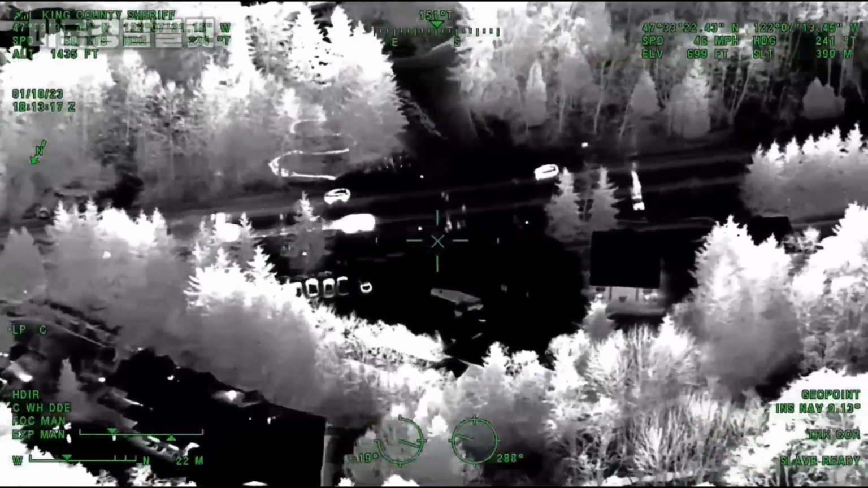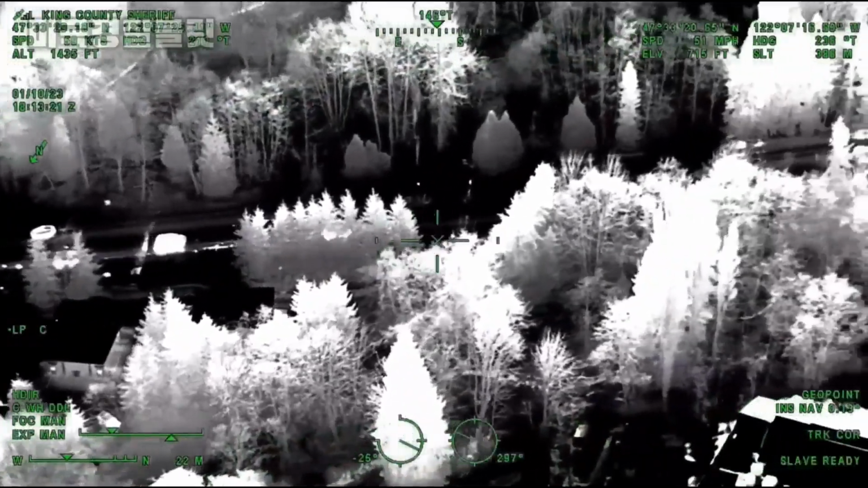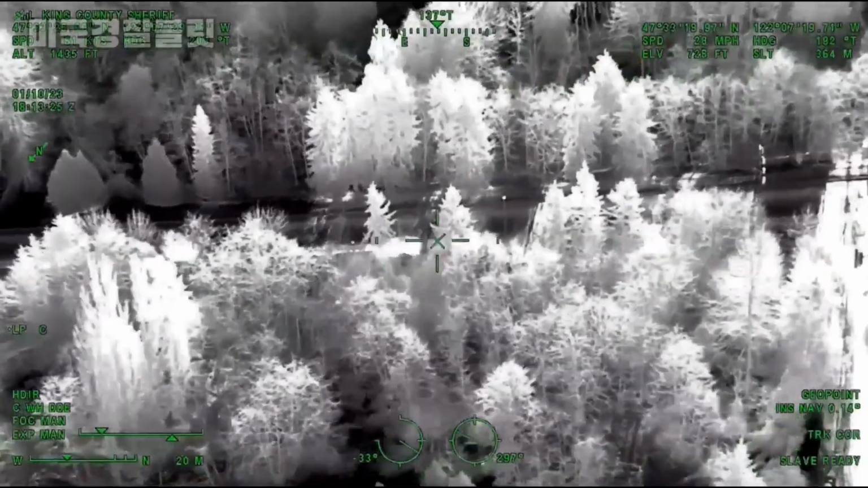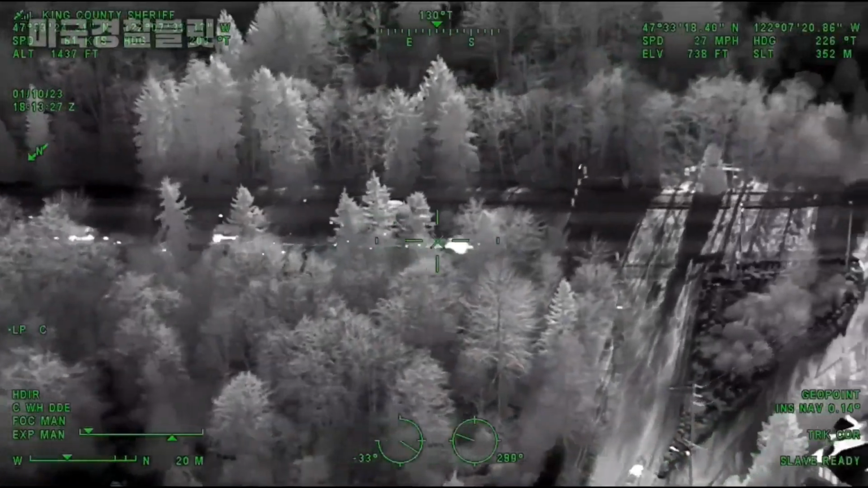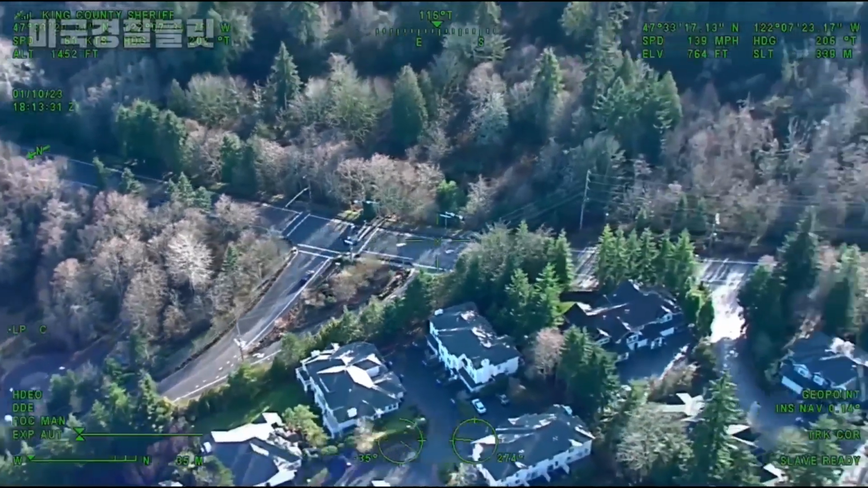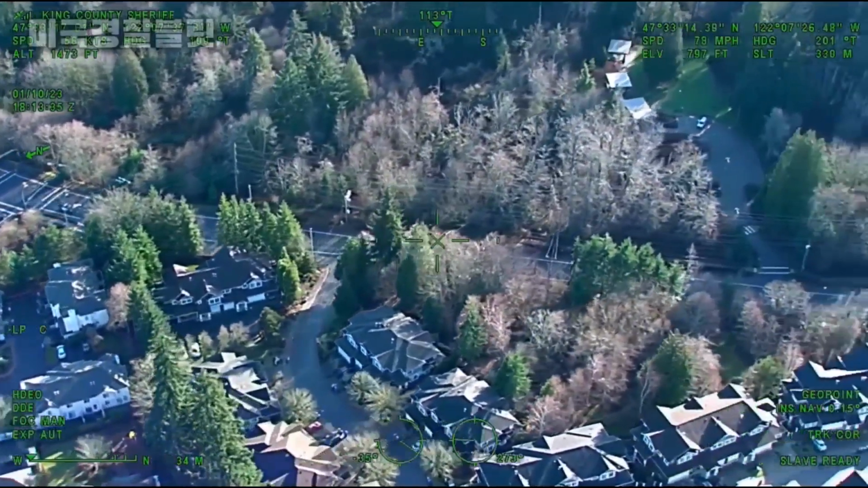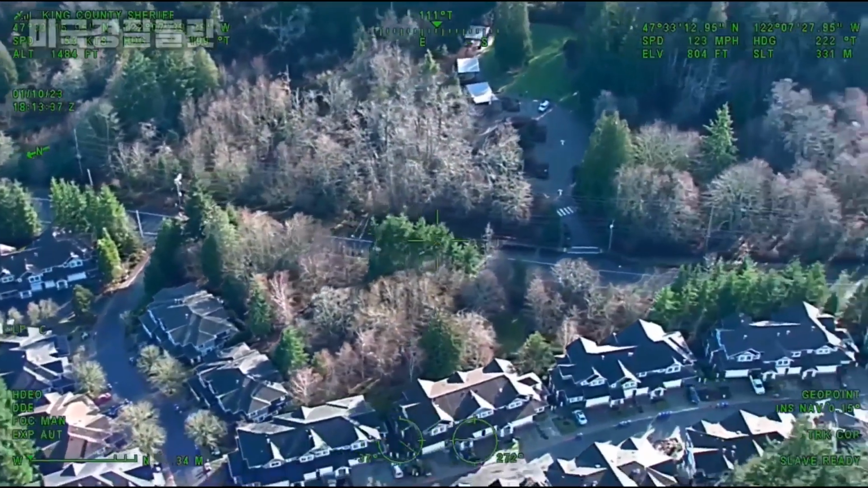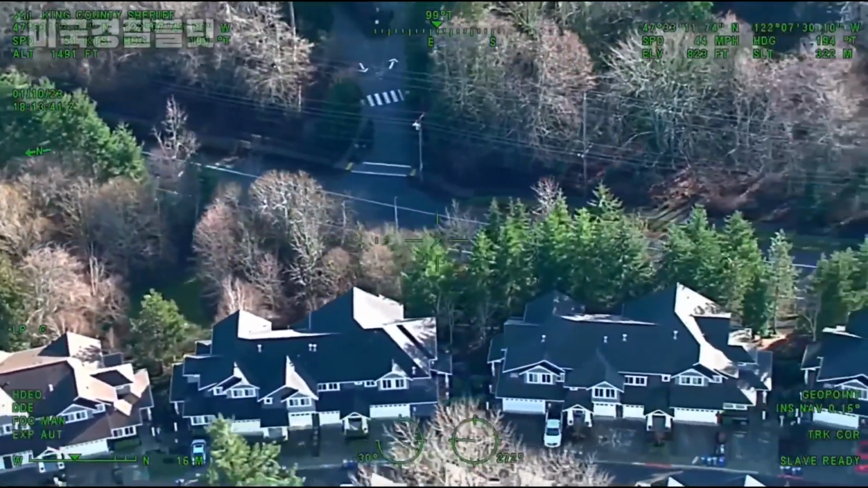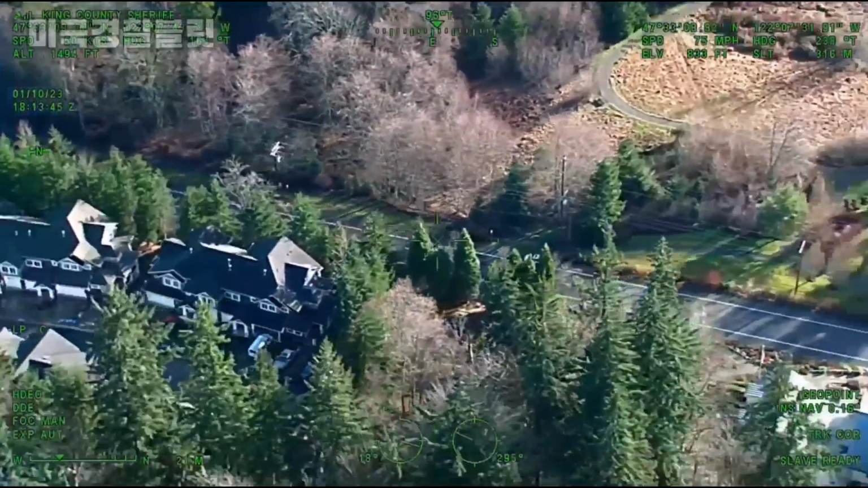Lucas, you guys back off a little bit. Let Guardian 1 call it and see if we can't get him to stop somewhere. One boy, copy. One boy to the units in the front. Just back off a little bit. Give him a little space. See what he does. Okay, Guardian 1, looks like he slowed down a little bit. Still southbound on Lakemont, about the 5500 block.